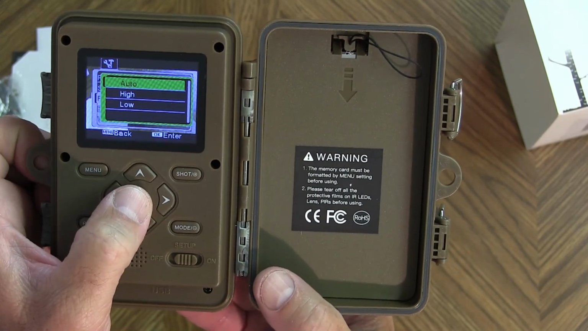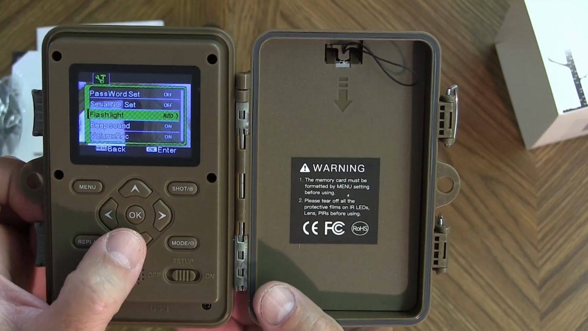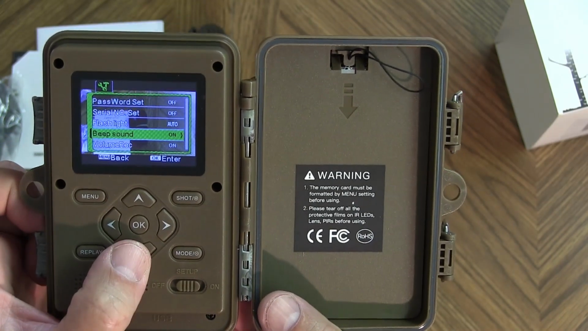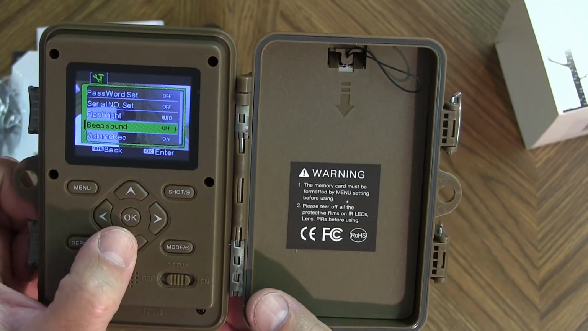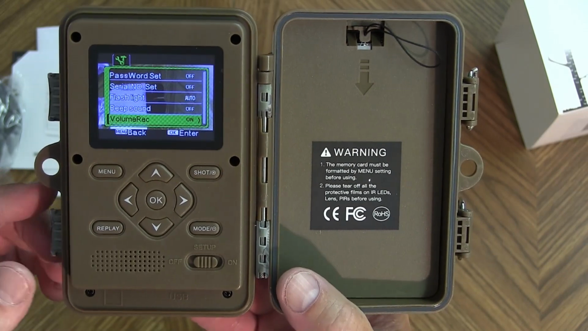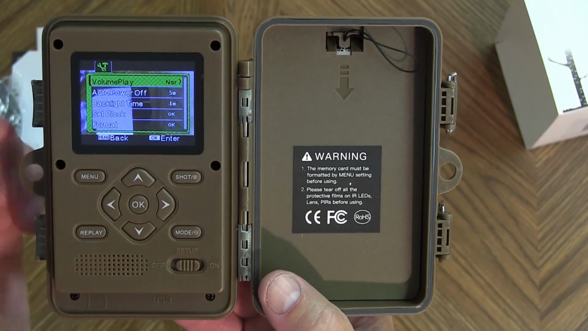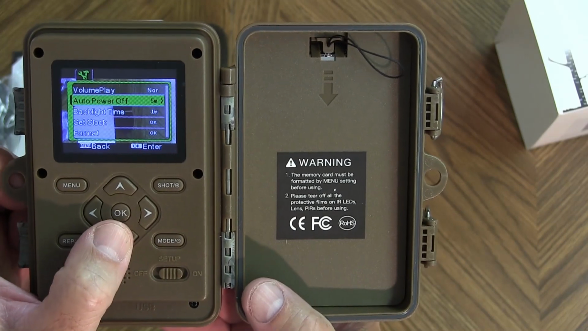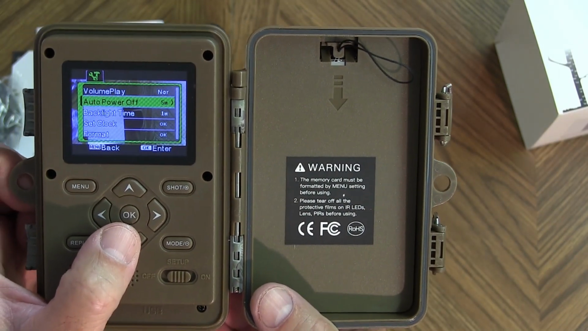What your intensity is, let's just look at that. Yep, you have auto, high, or low. So I would imagine that is your IR flash. Your beep sound, on or off, we're actually going to turn that off because that is rather annoying. Volume on your record, whether you want audio or not. Your play, your playback volume. Auto power off, you can set how long you want that to be.